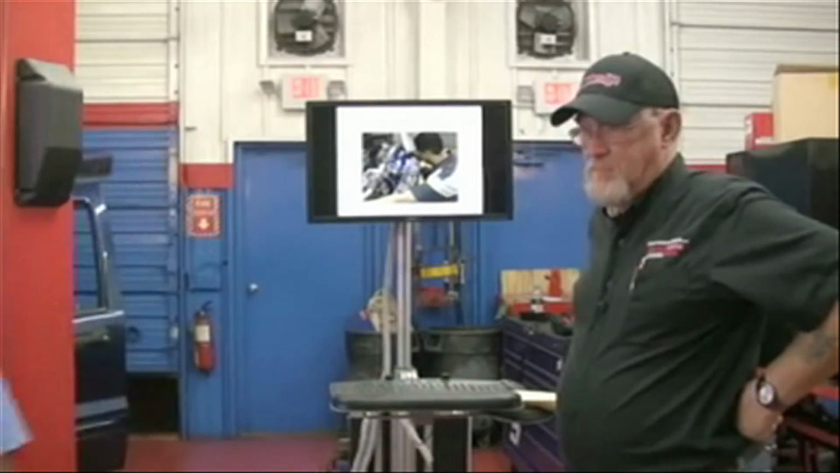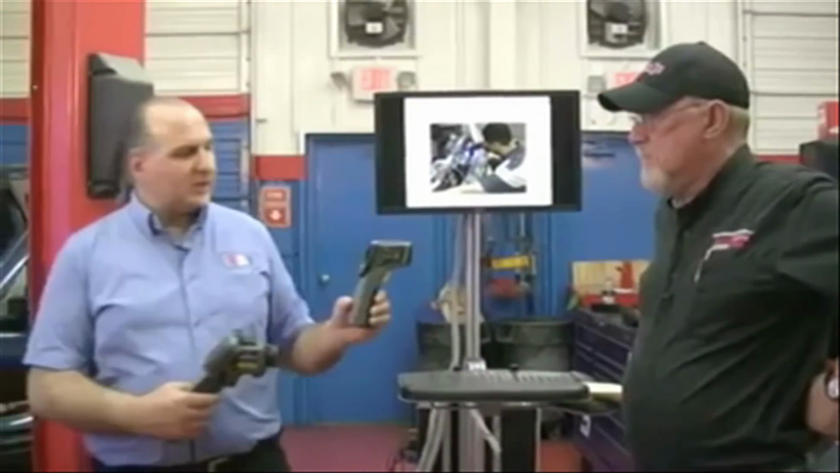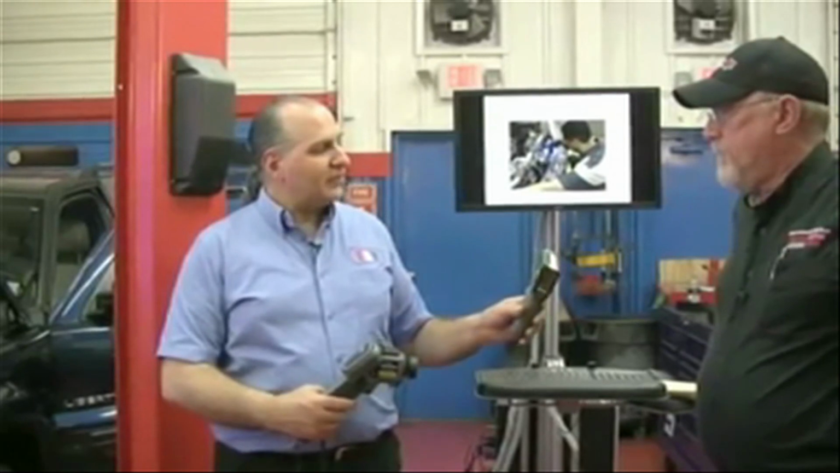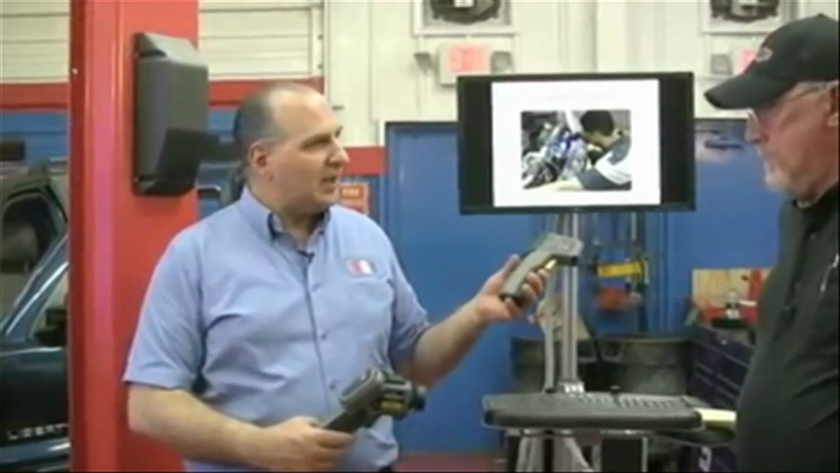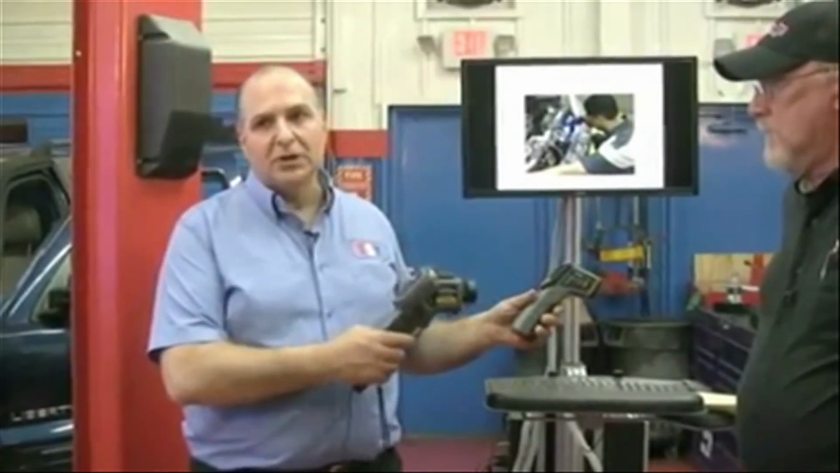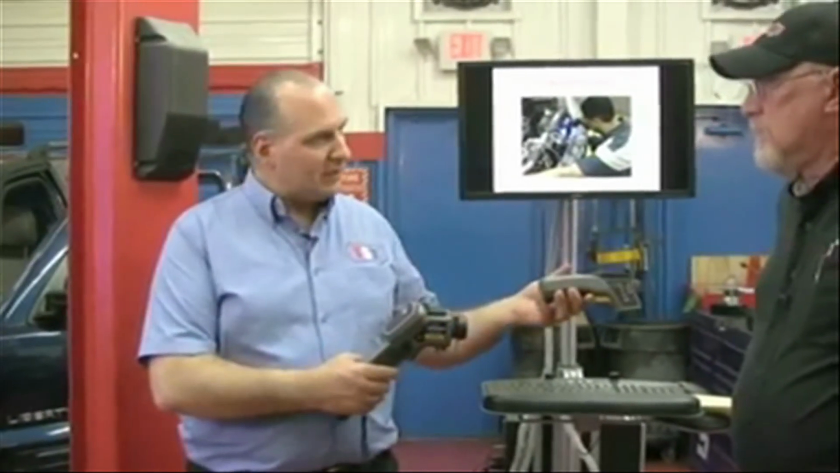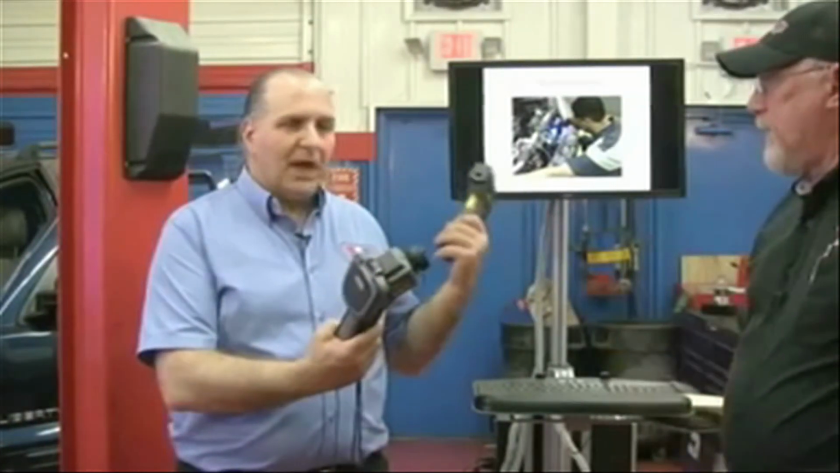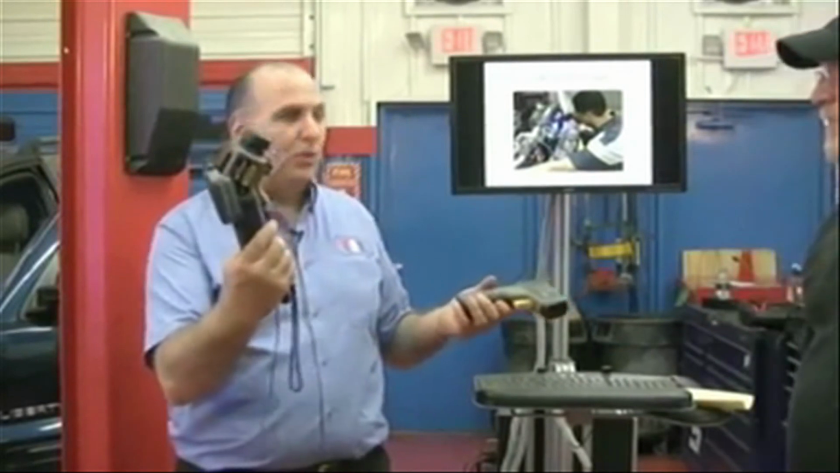But again, the difference here is that anything like this is a great tool, but this is more of a thermo temperature gun. It's a thermometer more so. This is a thermal imager. So it's like the old graphometer, like you said, and here's the lab scope. This is not even graphing, that's just a plain old multimeter type thing. This is the way to go.